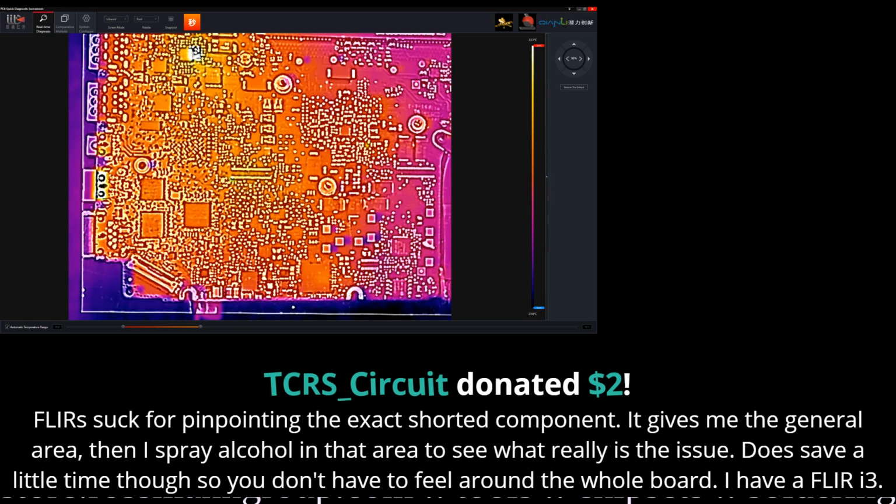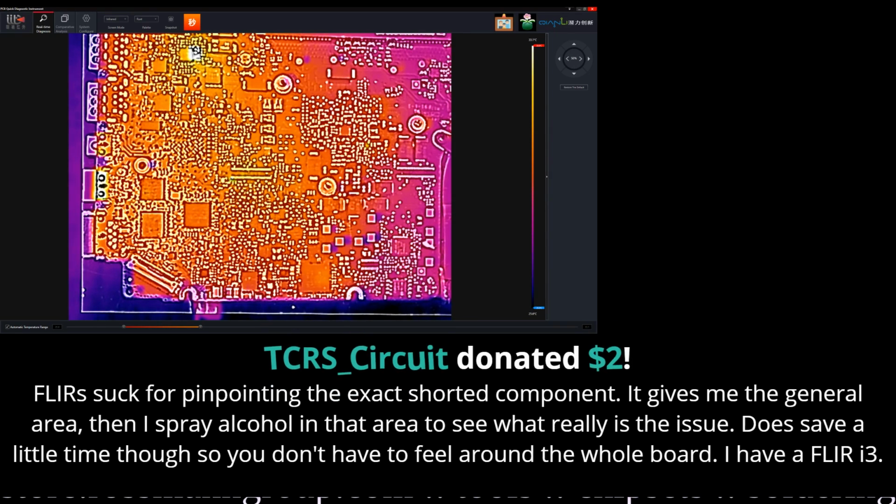All right, so let's see. Oh, I just heard a noise, but I can't see anything. I should put this up so I can see what that was. TCRS's FLIRs suck for pinpointing the exact shorted component. It gives me the general area, then I spray alcohol to see what's going on. It does save a little time, so you don't have to feel around the whole board.